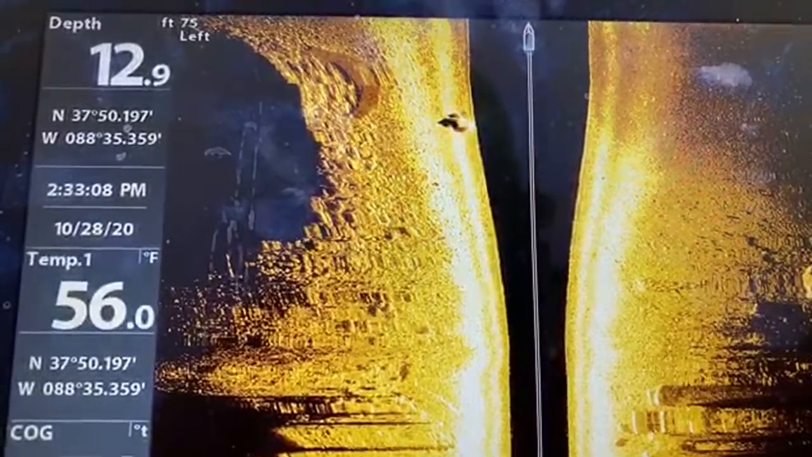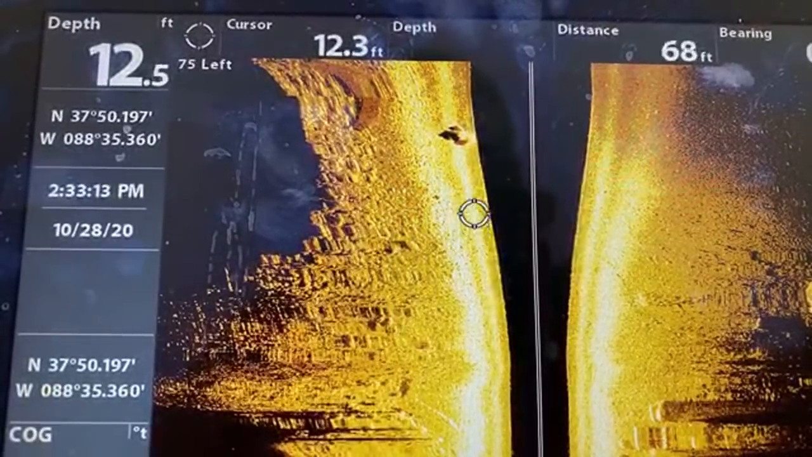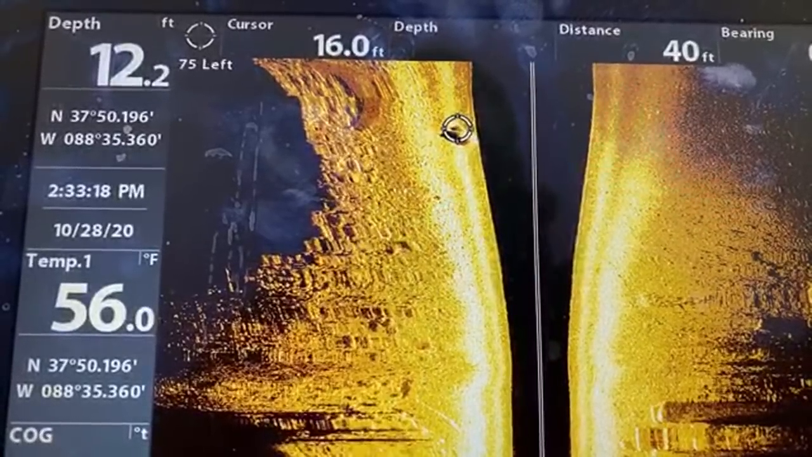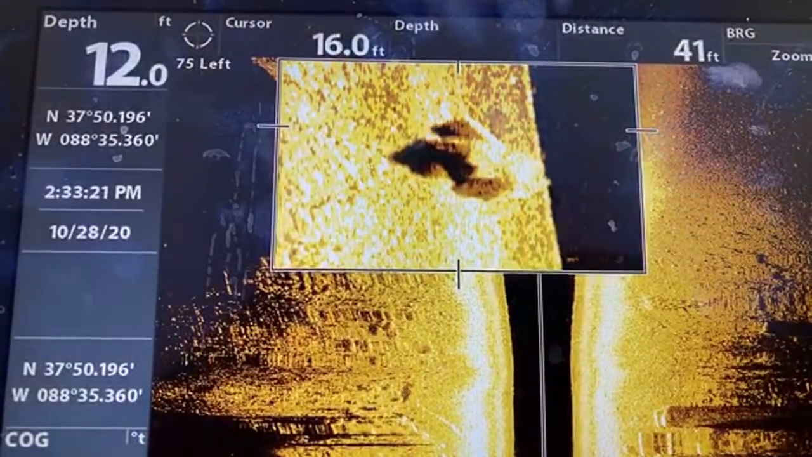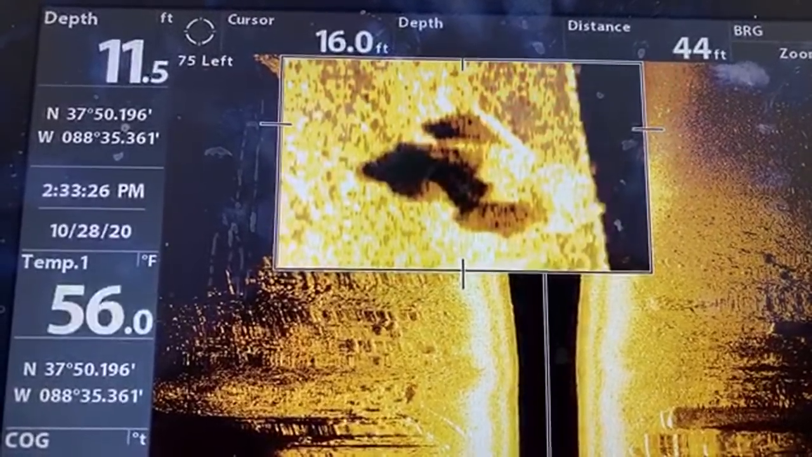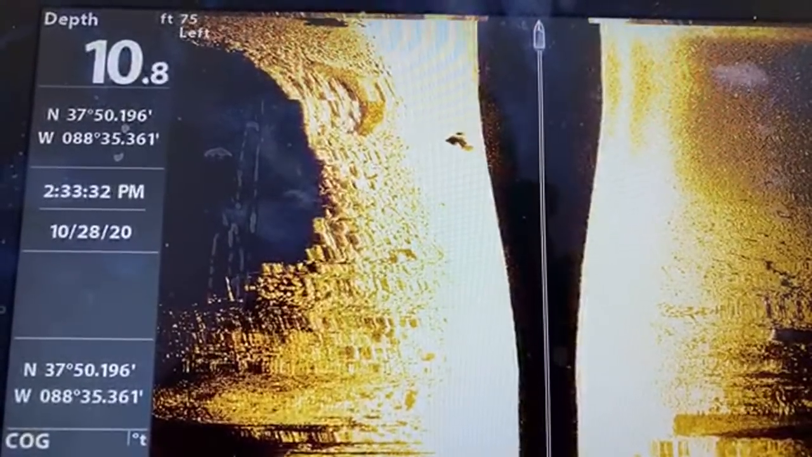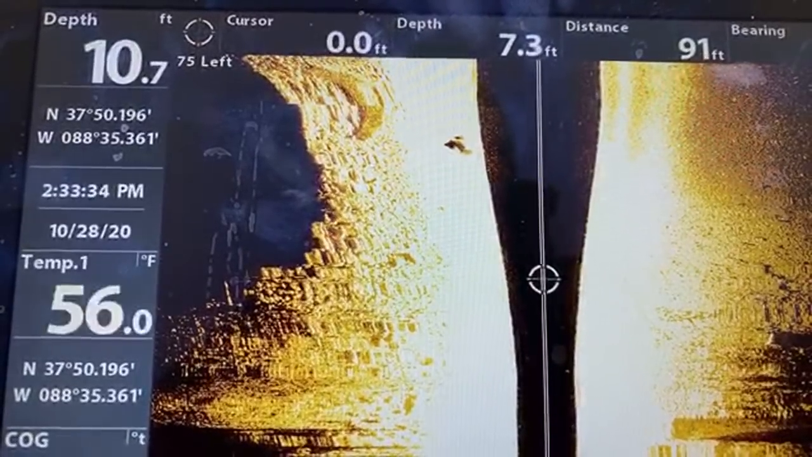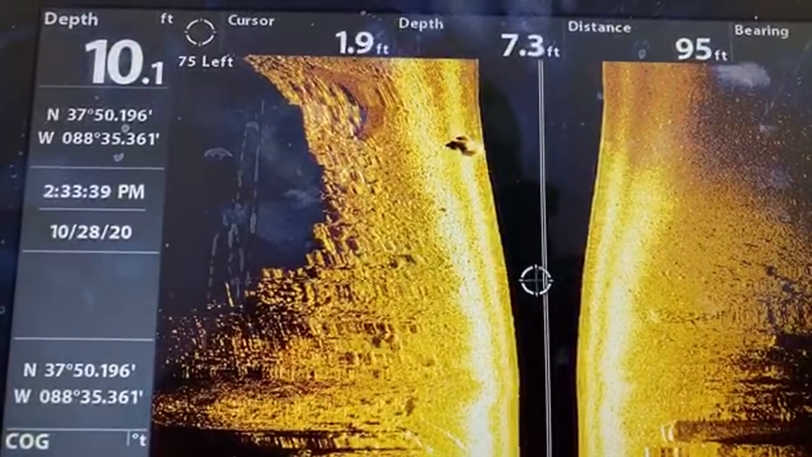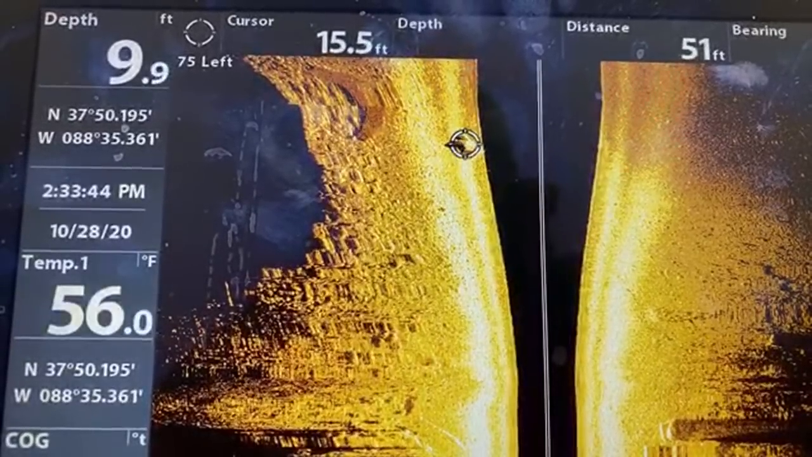Let me get this, guys, hold on. Well, gosh darn it. Let me get this change in the view color. Okay. We're gonna go back over this a few times just to get different angles on it.